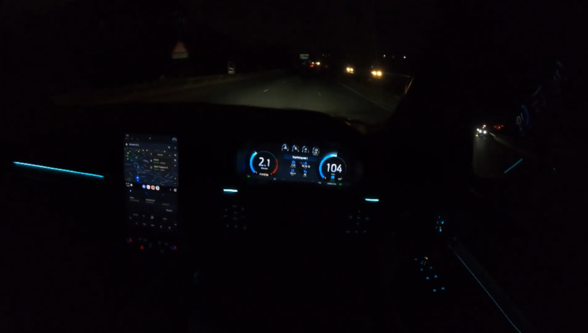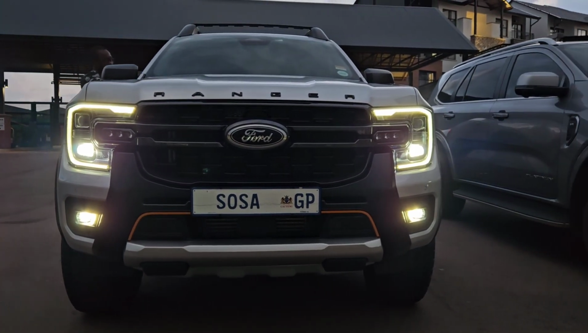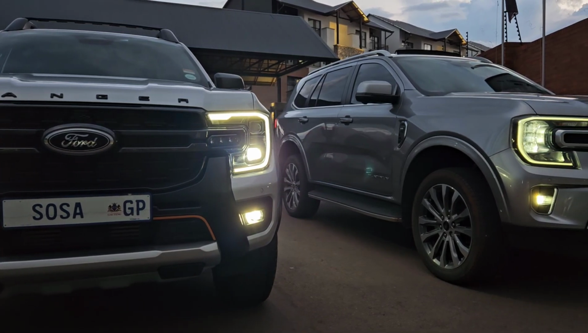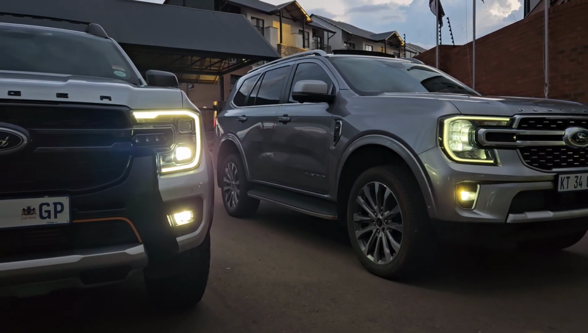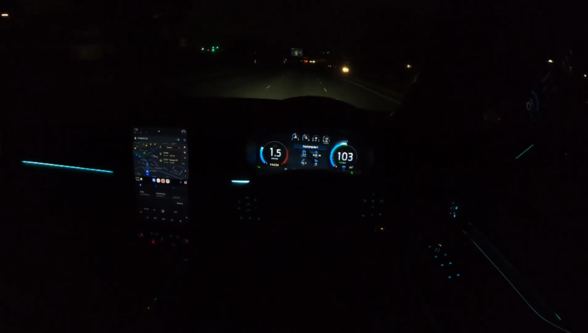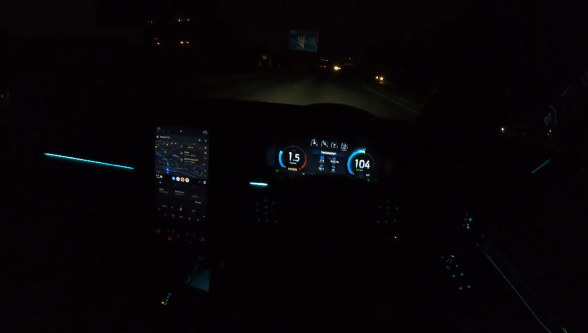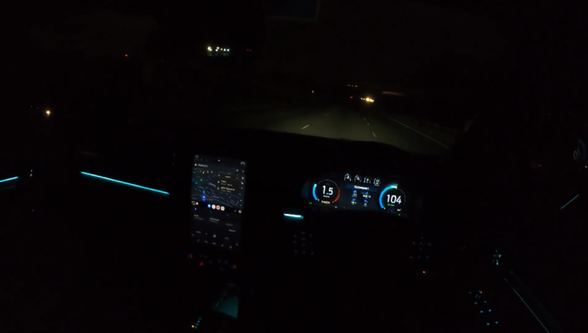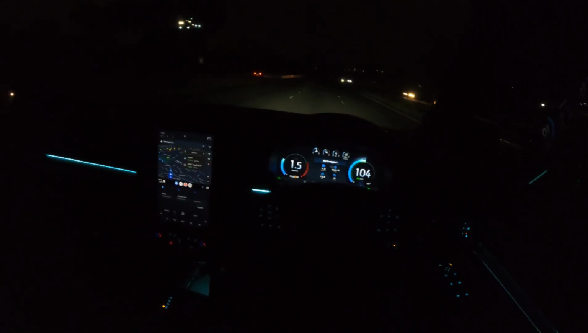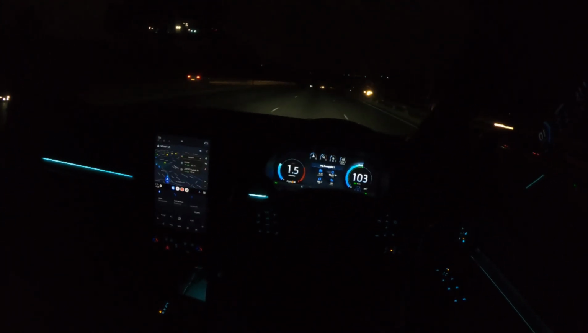I remember I was with Nikki from Switch of South Africa, and when he came with the Wildtrak X, we noted that those lights look amazing, even at night, the way they illuminate. I think I will do a night drive with it at some point. But hey, I think Ford needs to bring those lights here, because this is the Platinum. On the Platinum, the Ranger, it does have those lights. So yeah, these ones are okay, but they're not the best. Once you see those ones, you'll understand what I mean.